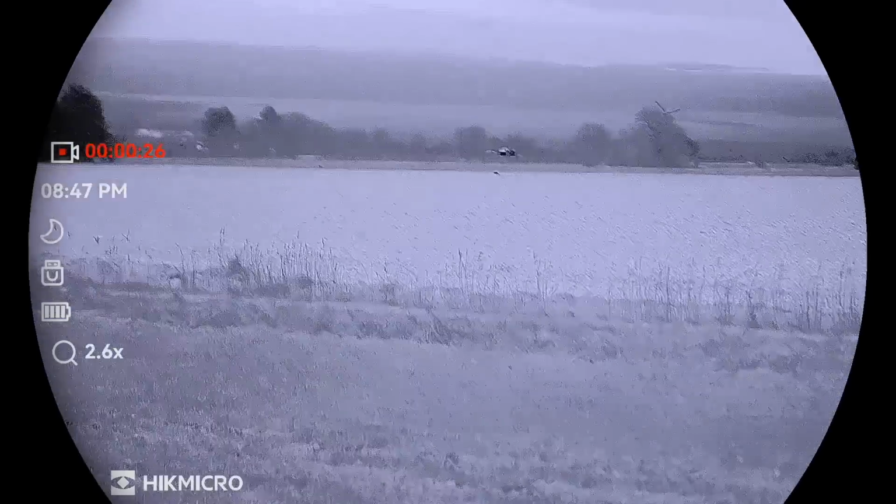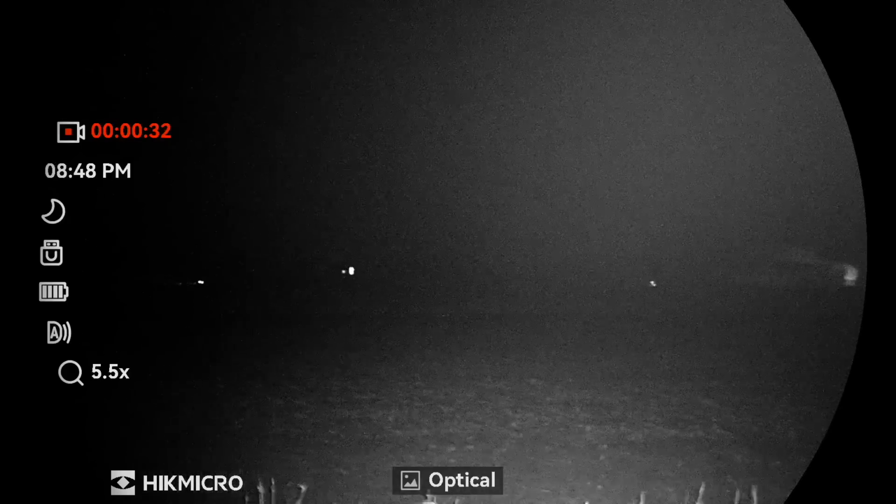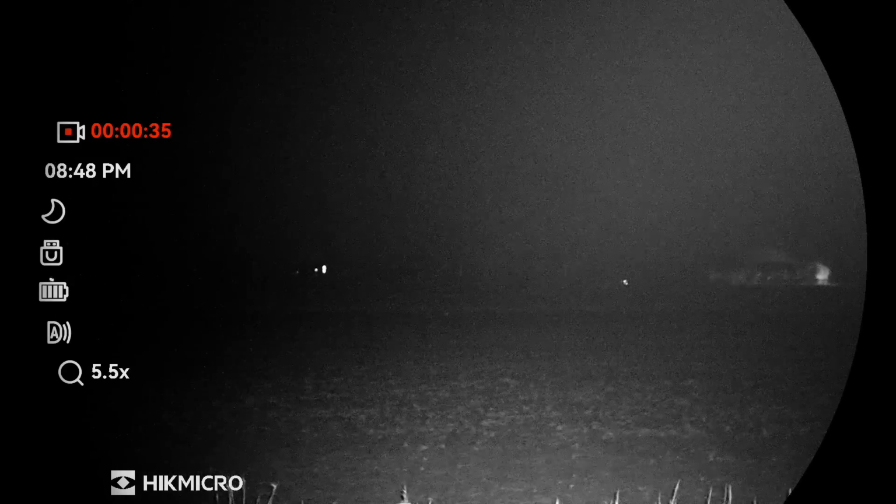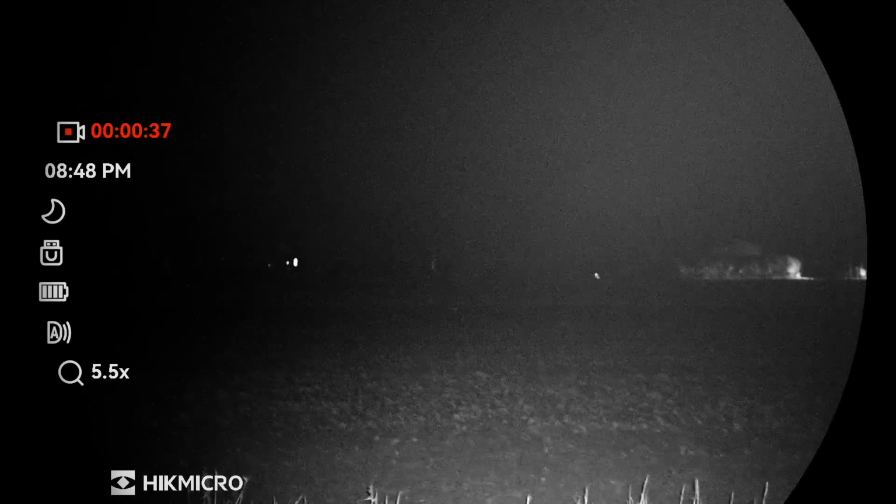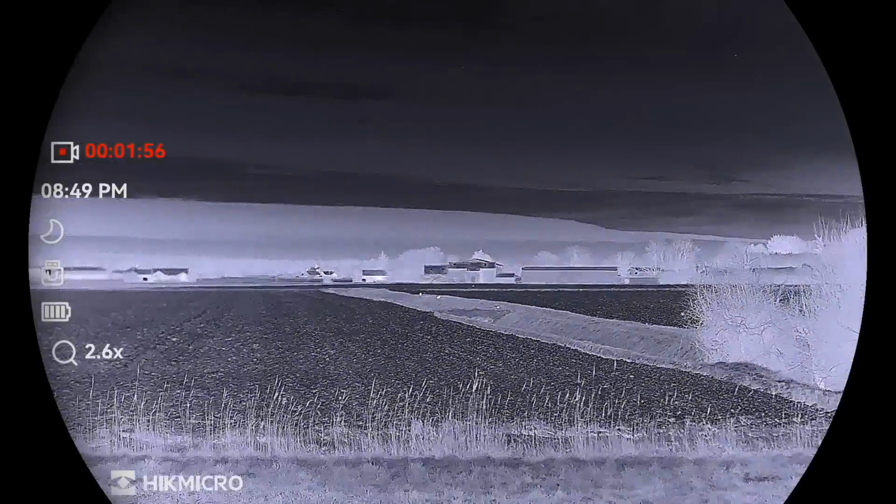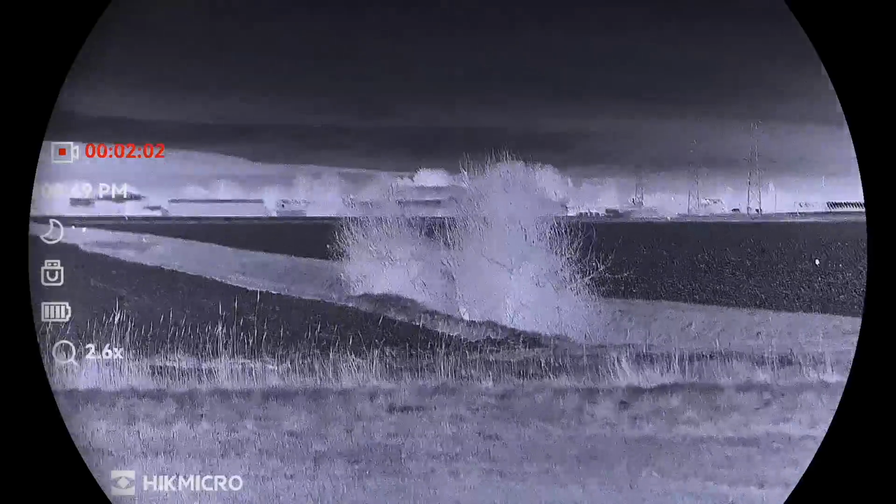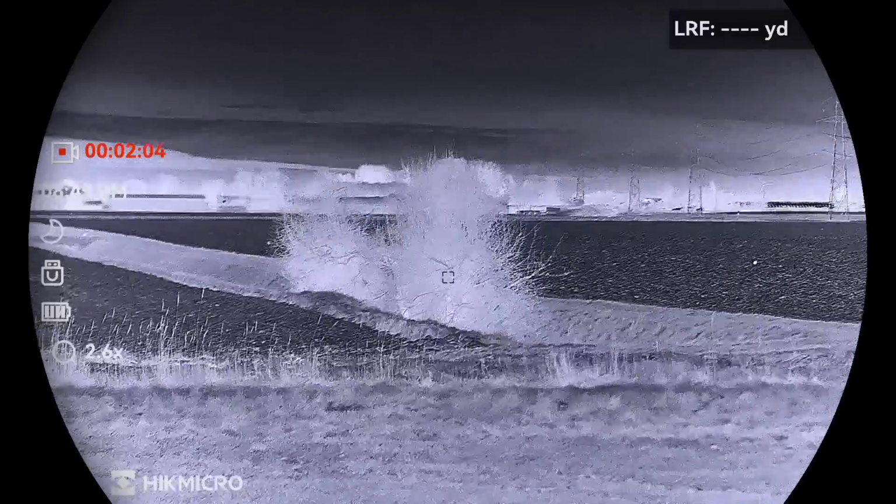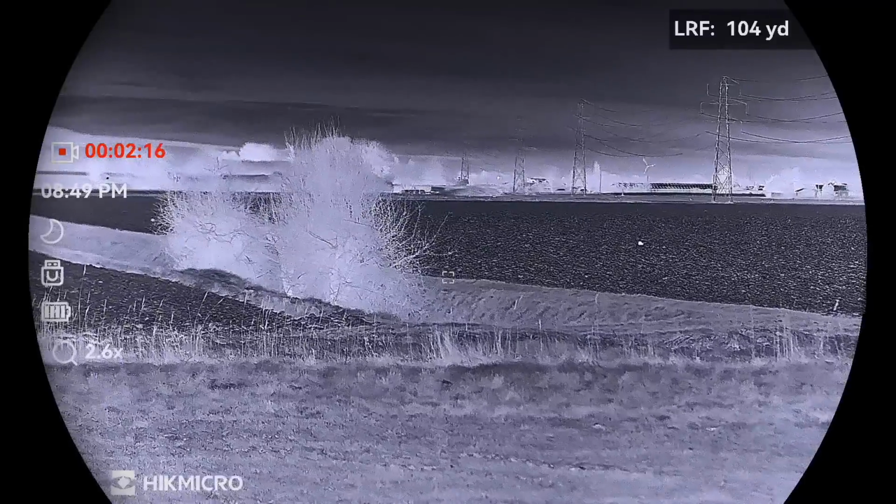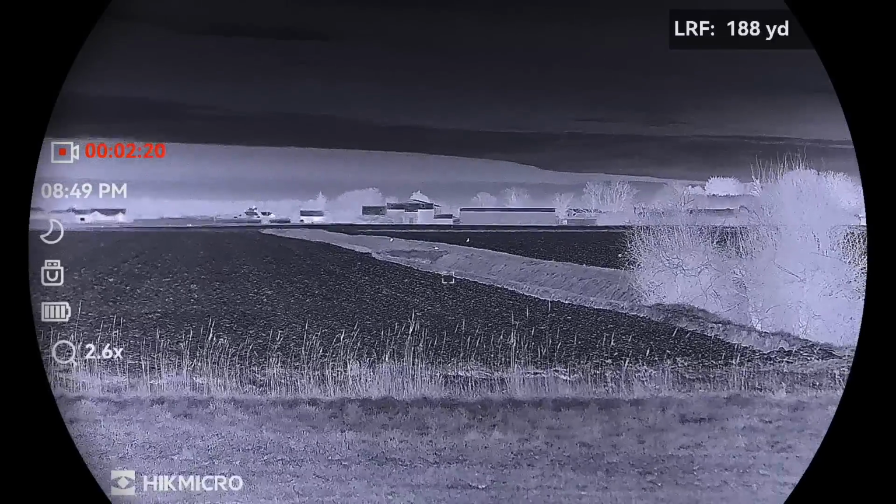Steve's keeping an eye on proceedings using his own Condor thermal spotter, and knowing this area well, I'm fairly sure that this fox is going to travel up the dike to the right hand side. Sure enough, the fox does indeed use the grass margin next to the dike to come towards the call, and using the spotter's built-in laser rangefinder, I pre-measure the distance of where I intend to stop it.